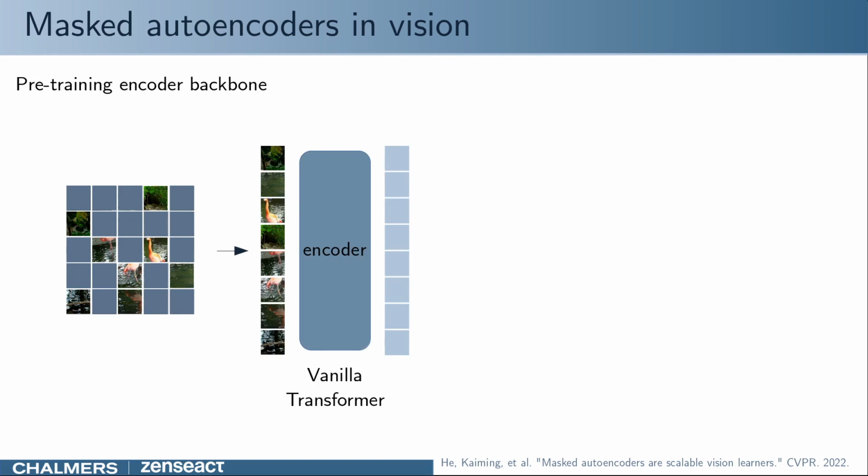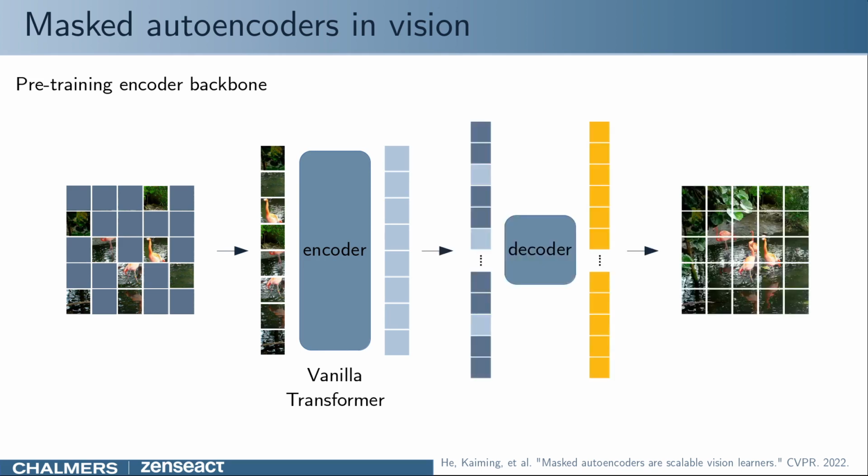Next, the visible patches are fed through an encoder. Here, a transformer is used as it elegantly handles varying sequence lengths. The encoded patches are concatenated with the masked patches and fed through a decoder. Masked patches are represented as a learnable mask token and some positional embedding. Finally, the decoder aims to reconstruct the original image.